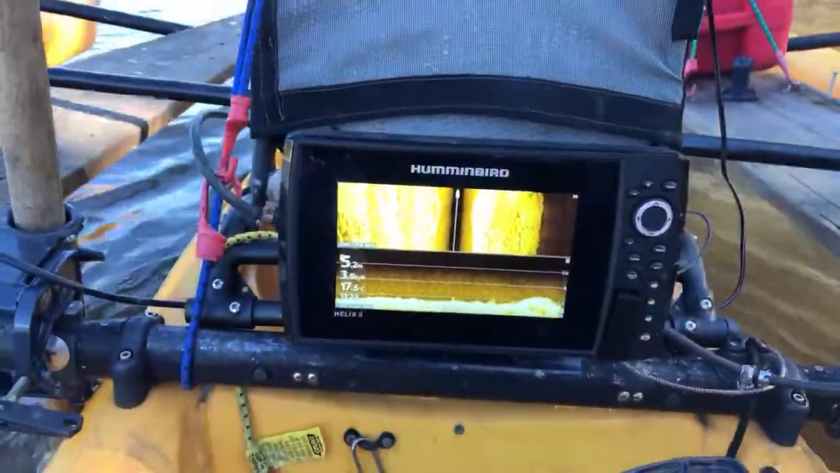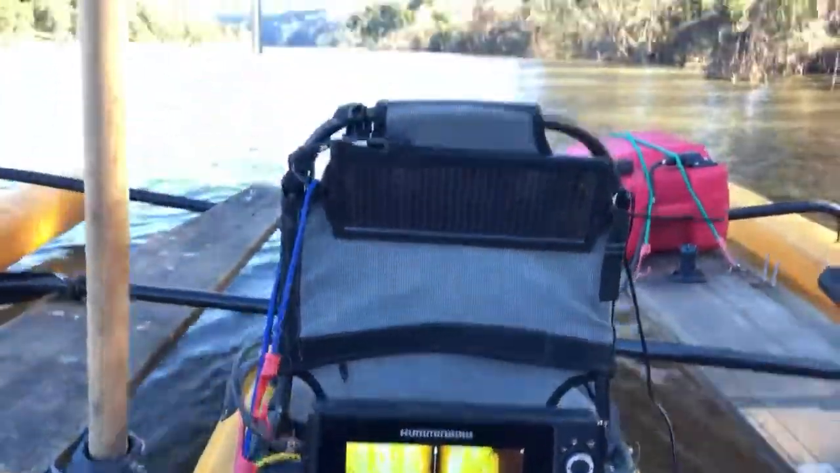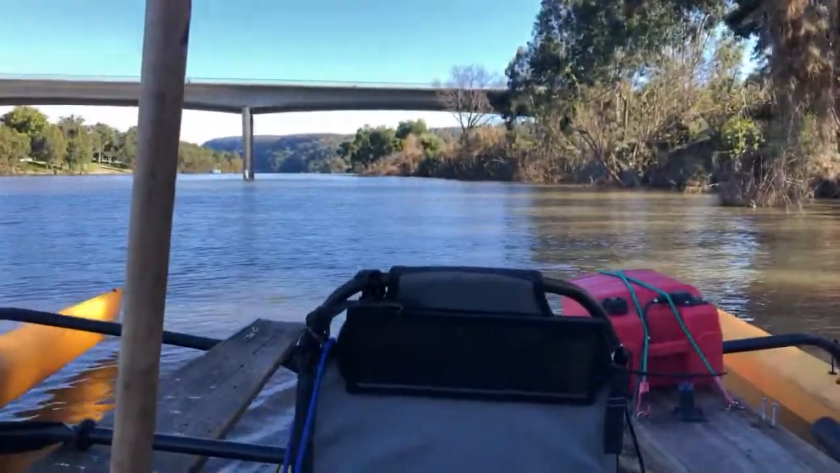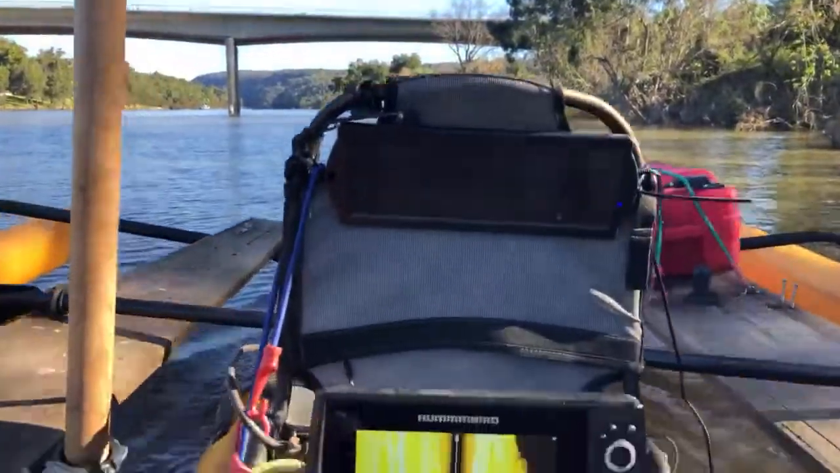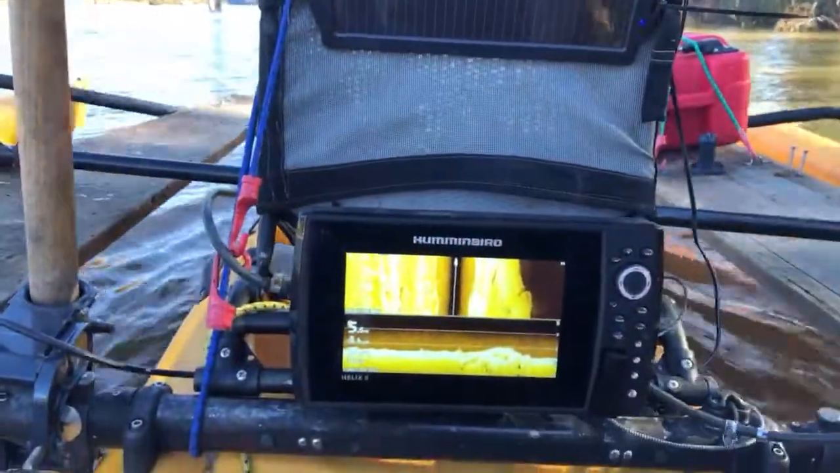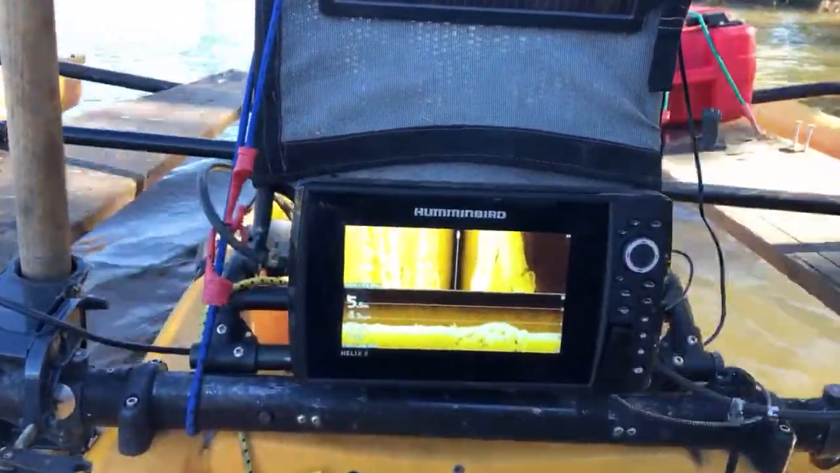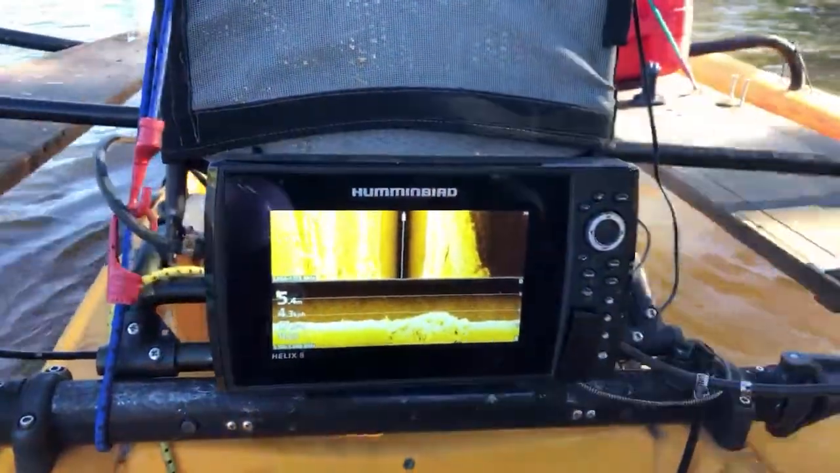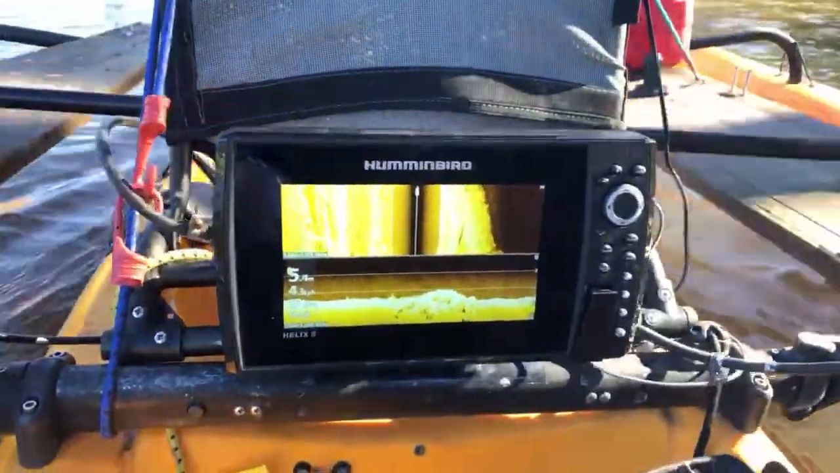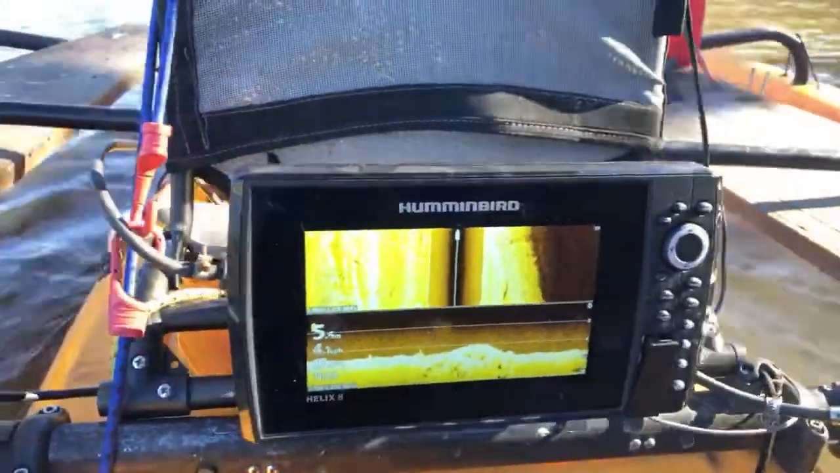perfection, righto. Well, let's hit underneath this bridge again. Right on the right-hand side is where they push the cars in, or in the past they did anyway. Let's see if we can pick them up going through. I'll go right through the centre where the pylon is and the bank.